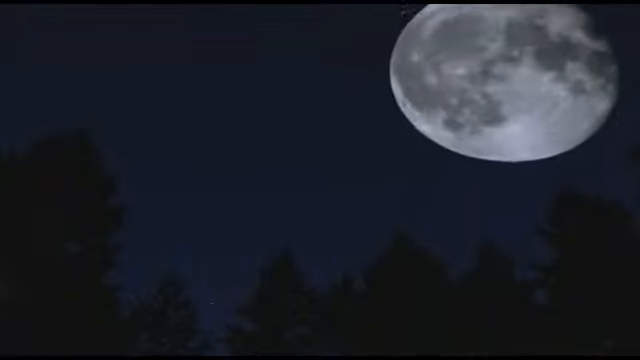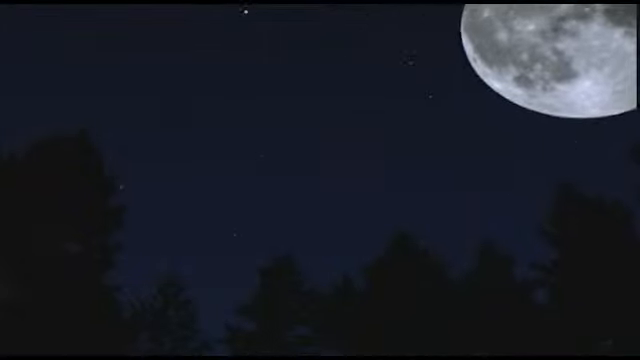The Sun, our closest star and our main source of light, rises and sets every day. Day turns into night, and night turns into day. But is it that simple?